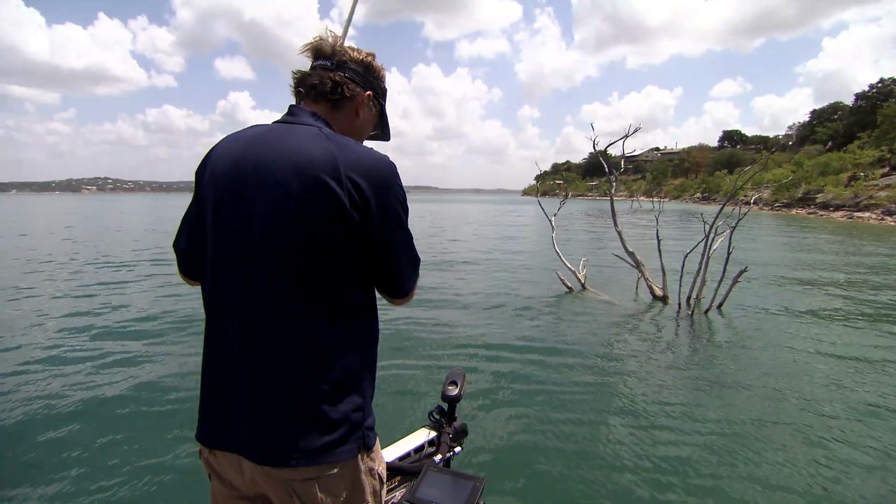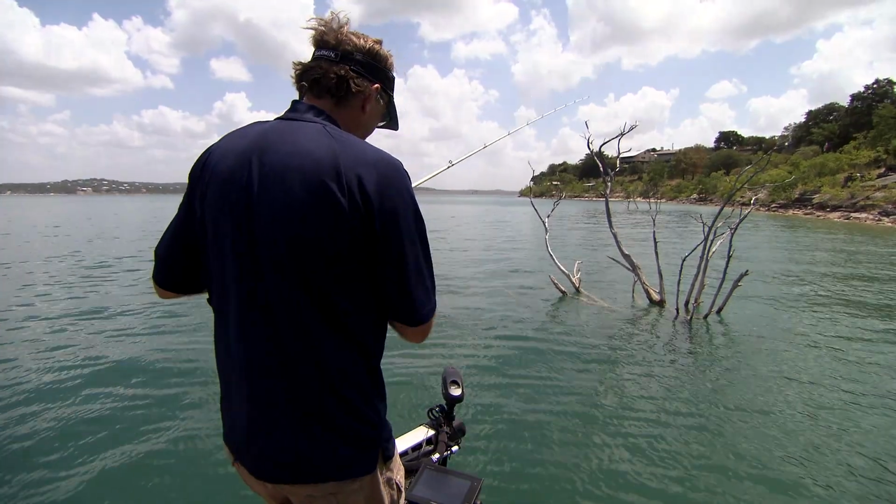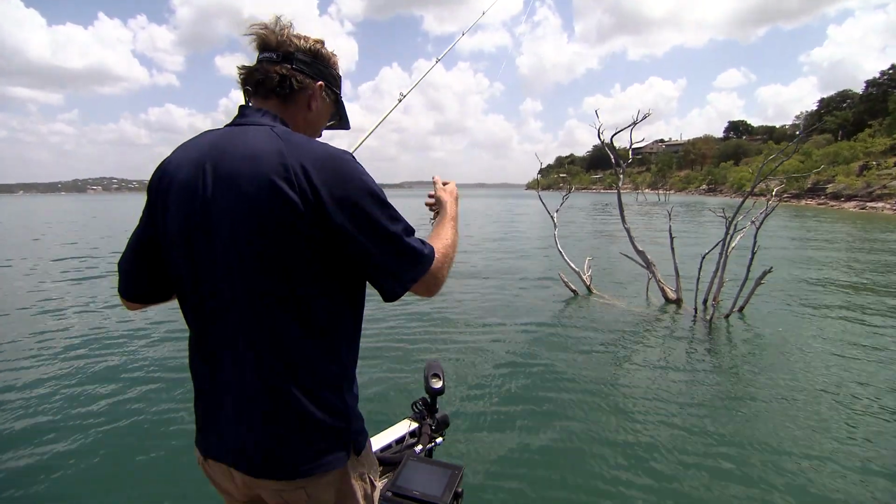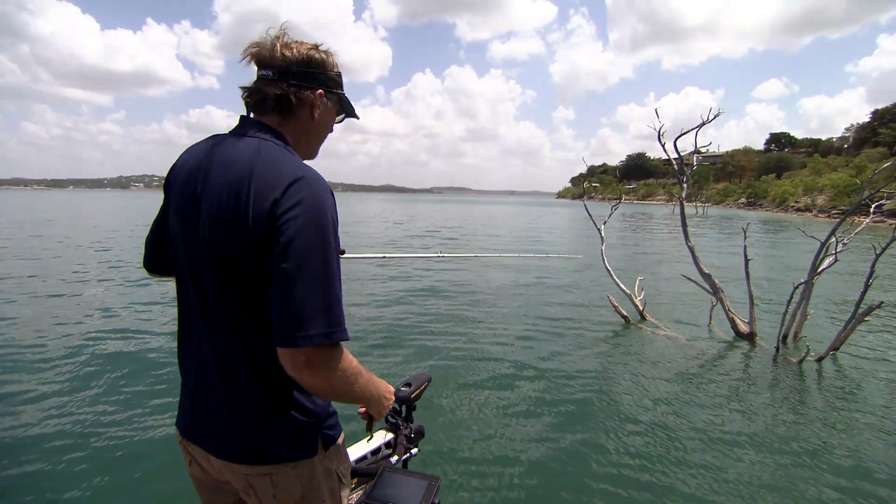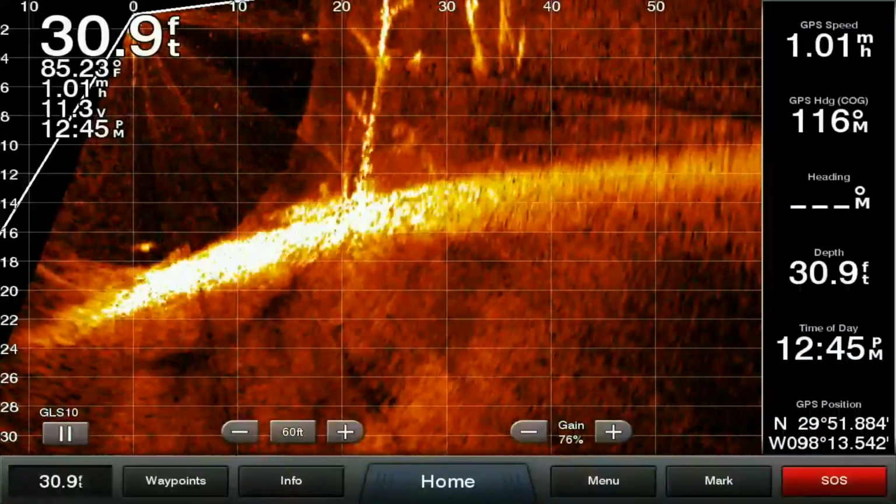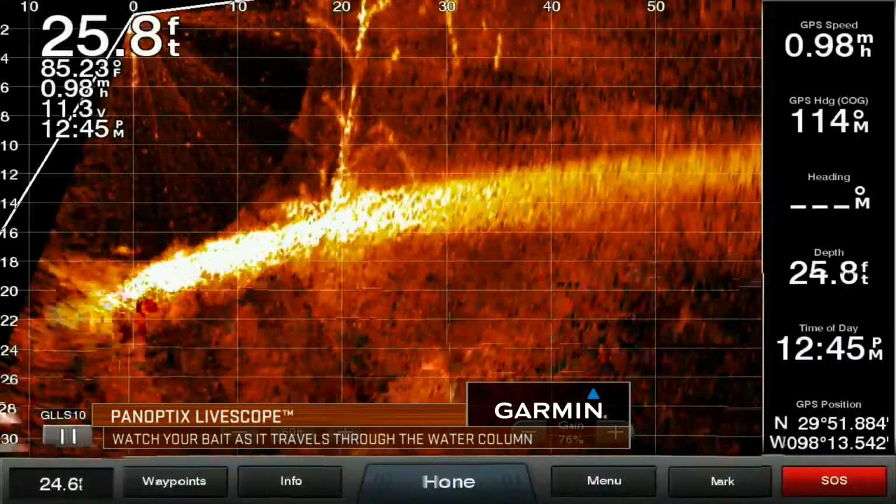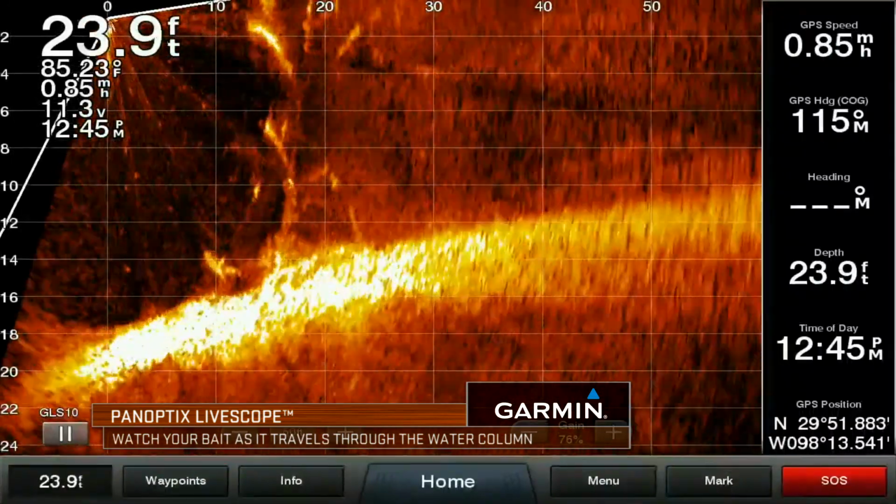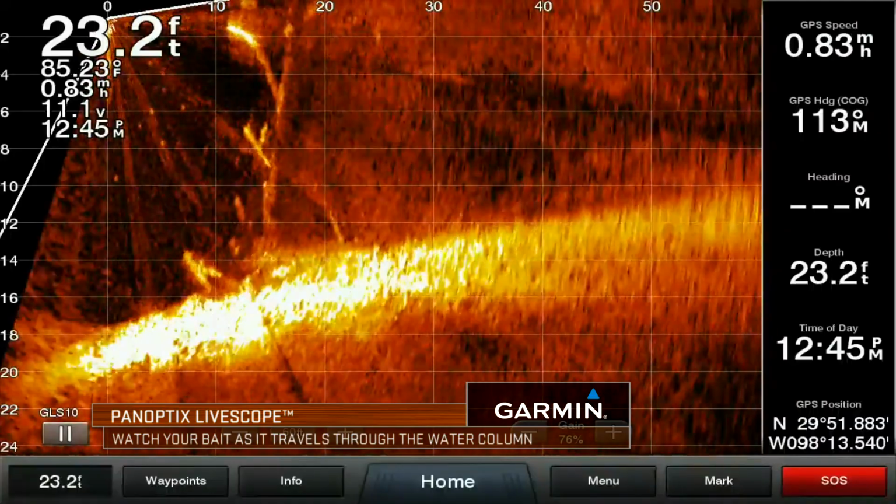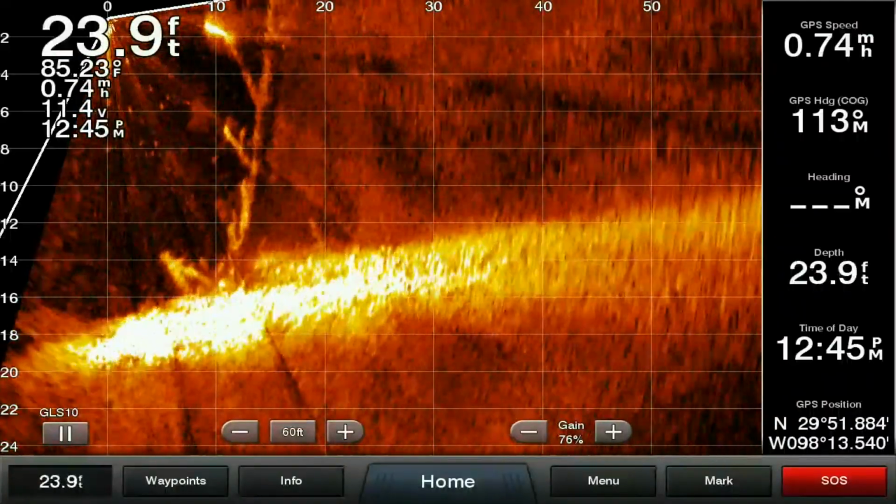All right, you can actually see my bait right there go down right beside that tree. And that's one of the cool things as a fisherman. When you throw out there, hey look, there goes my bait going right down into the base of that tree. You can watch it fall all the way down there, and if there's a fish there, you'd actually be able to see it react to it.